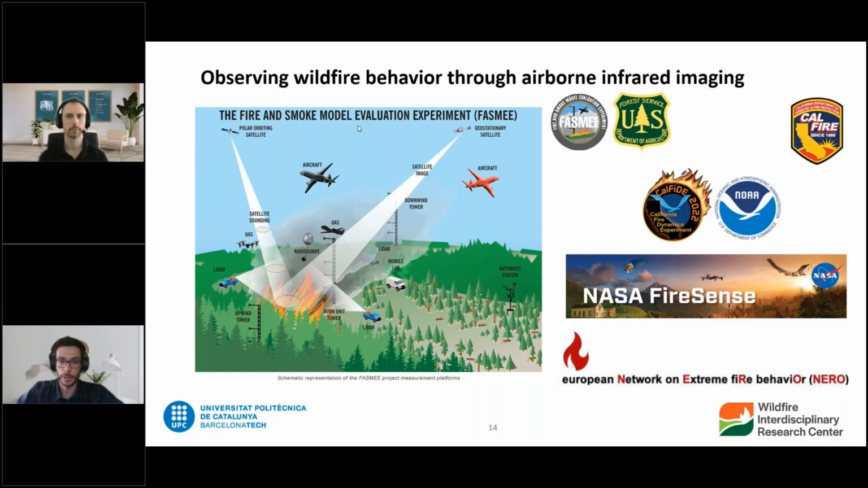In Europe, so you'll see a lot of our work is based on the US, but there's also a big fire science ecosystem in Europe. There's the European Network on Extreme Fire Behavior, for example. There are also people organizing field experiments. So there's also a very good ecosystem in Europe, and I know in other places as well, like Canada, Australia, South America, Asia, etc. There are similar associations and networks.